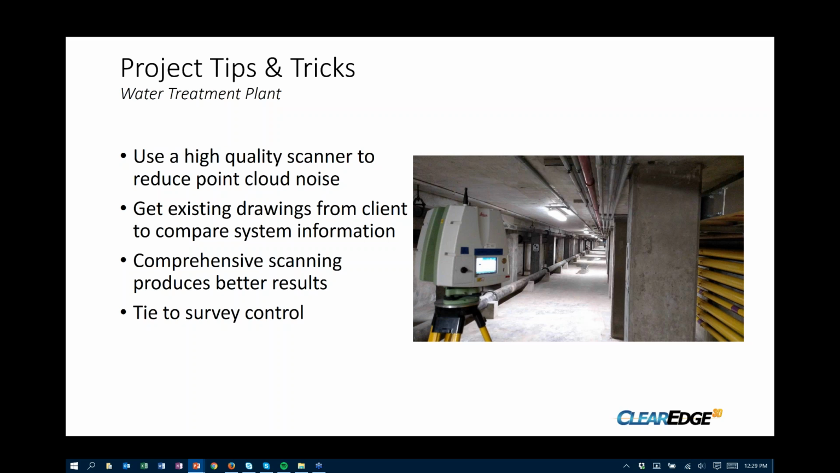And then again, as I talked about tying to survey control, this really goes back to the fact that we can go back to any area within this plant and we can rescan it and import it right into our existing project very quickly, very easily, very accurately. And so that's part of the reason for that here.